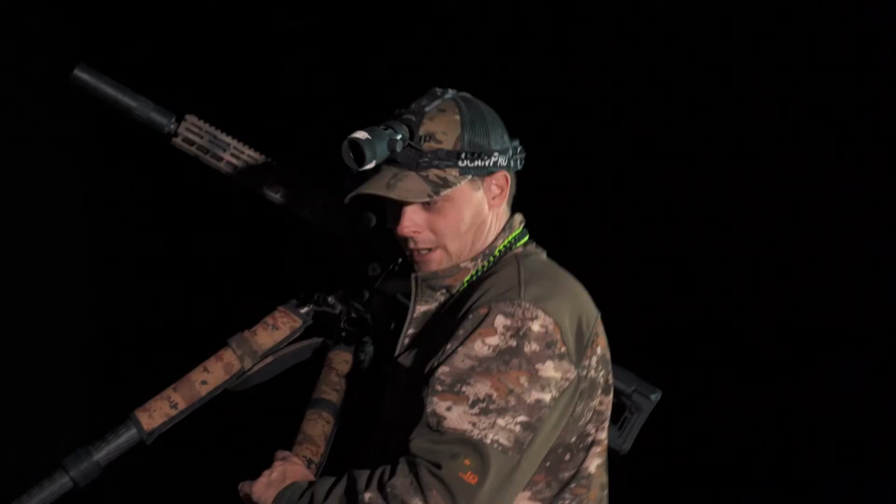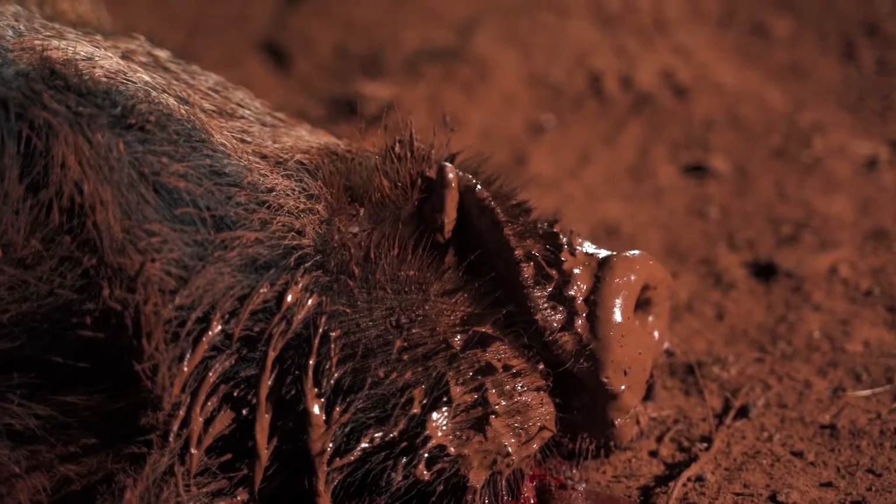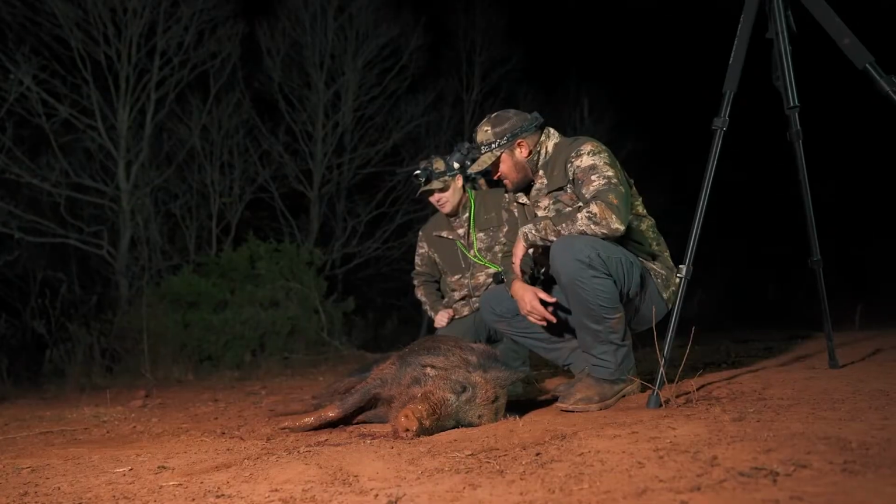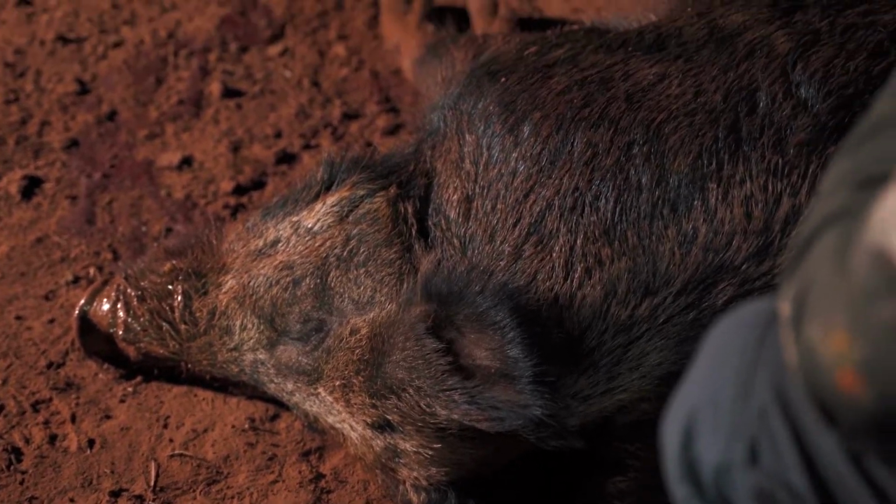A good sized pig there, Bobby. Yeah. You can tell he'd been playing in that mud. Mm-hmm. Look at his snout, covered in it. Not bad. How big you think? 140, 160. You're the pro. 140? Yeah. It's early on, and we have seen a bunch of pigs.